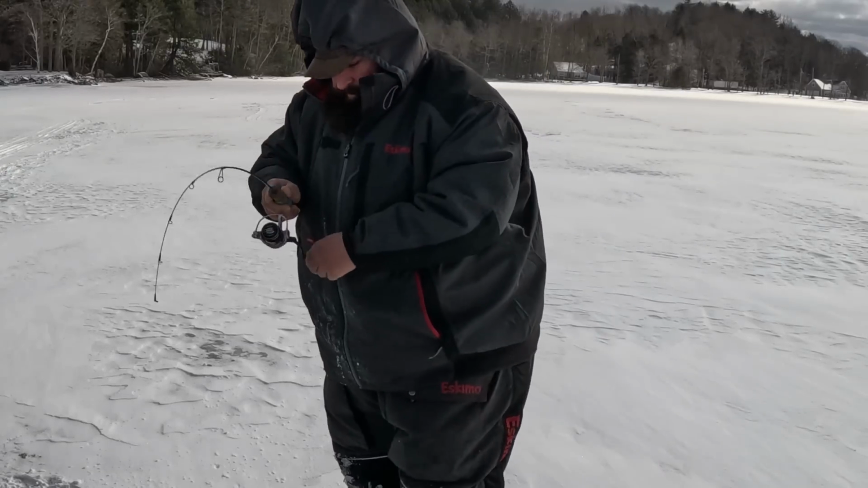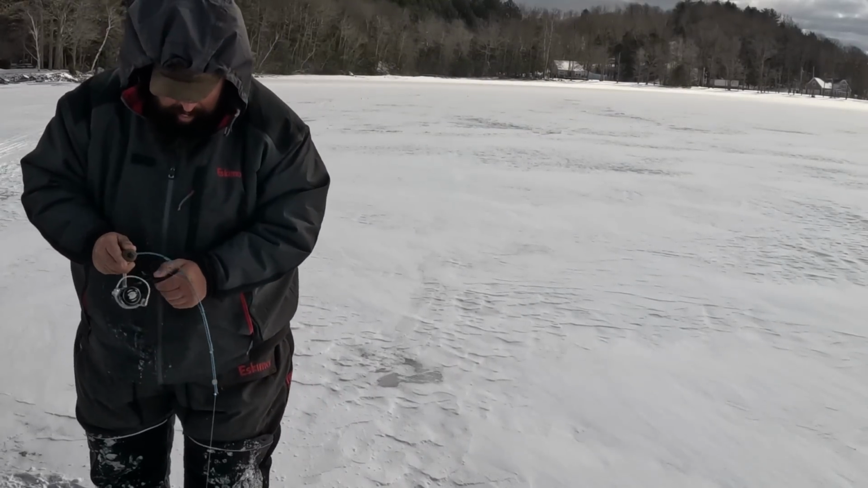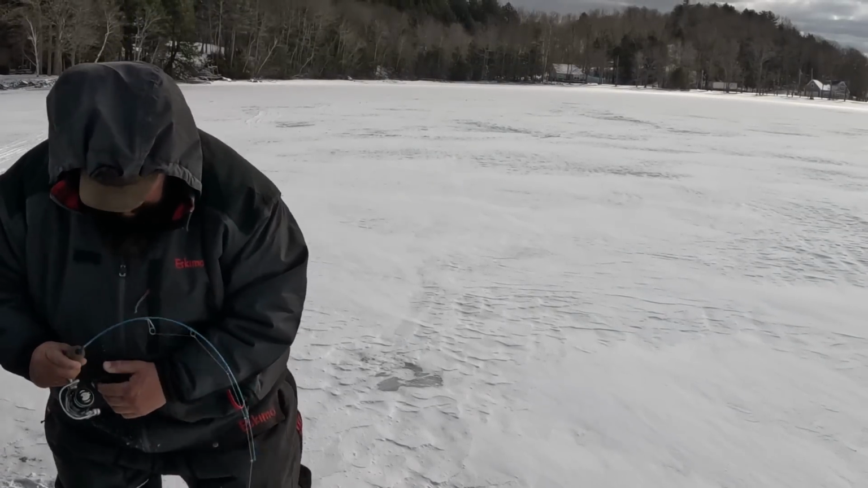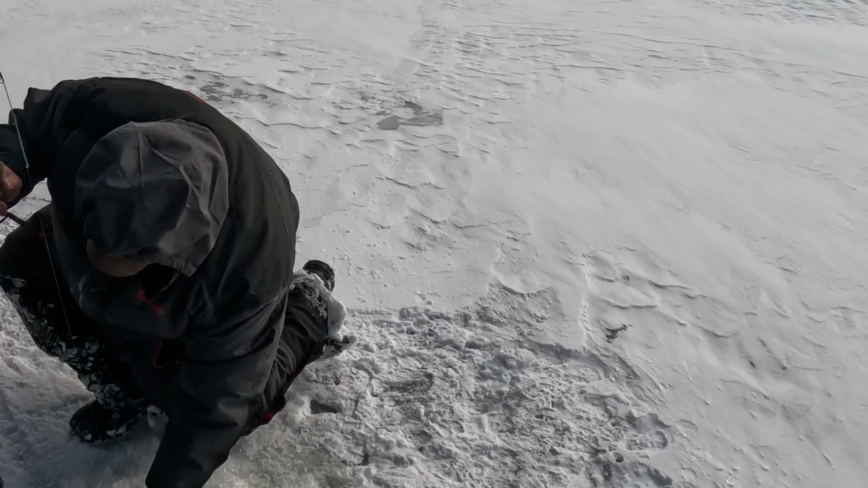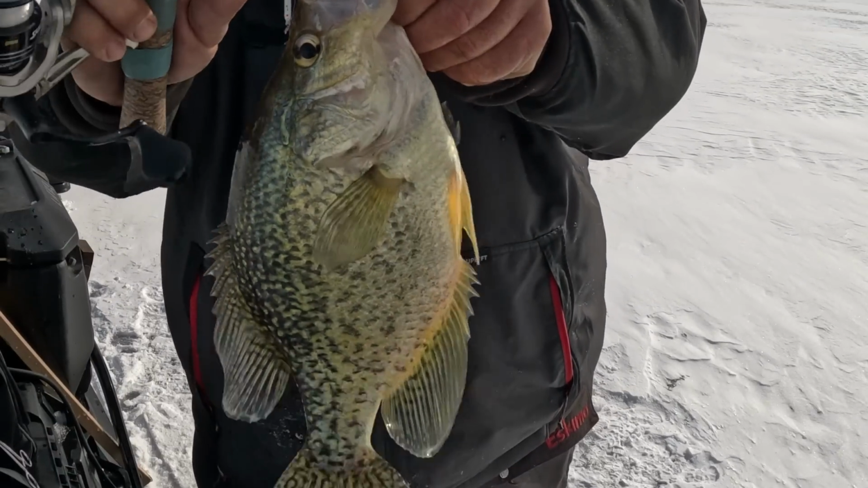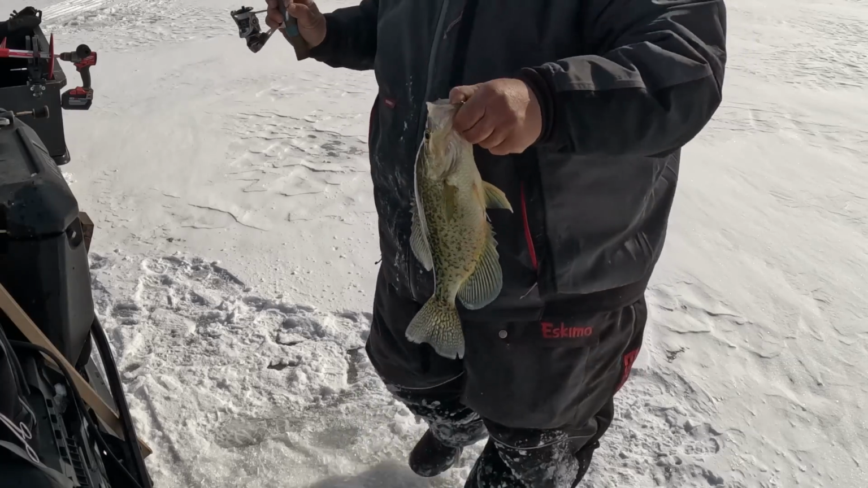Got him. Got him. Got him. He's got me now. This is pretty big. Another big one, guys. This is just awesome. That one ate the rattle master.